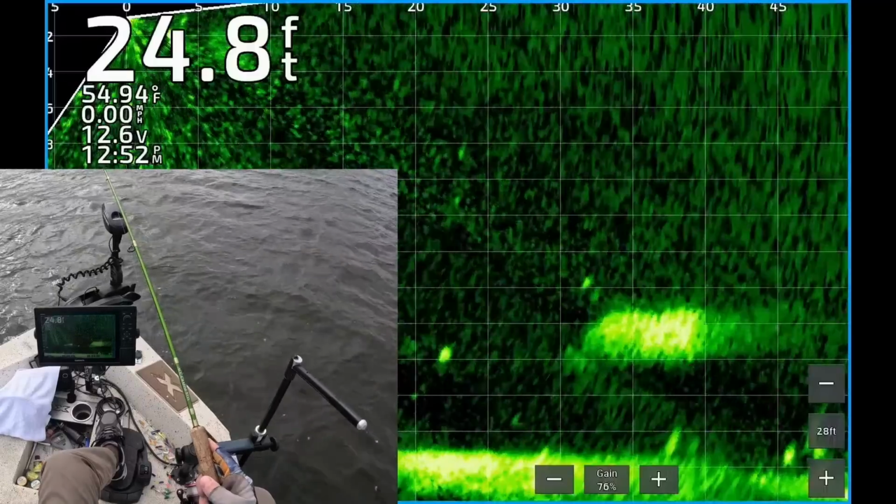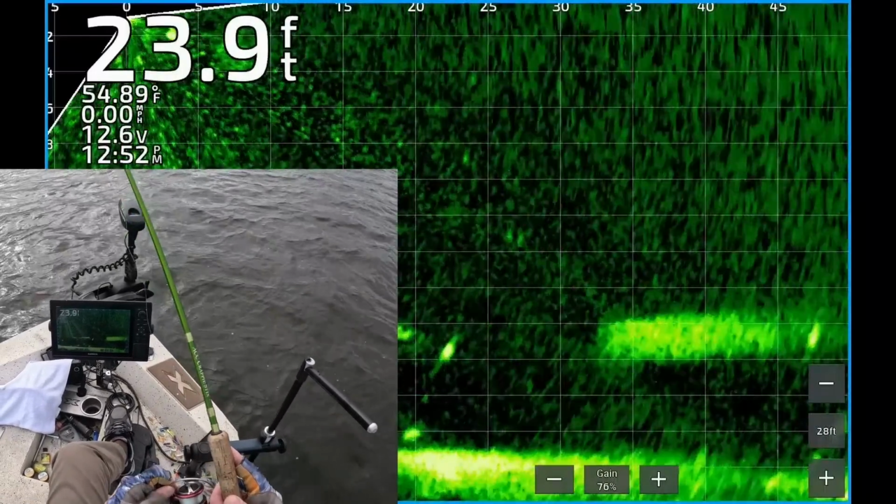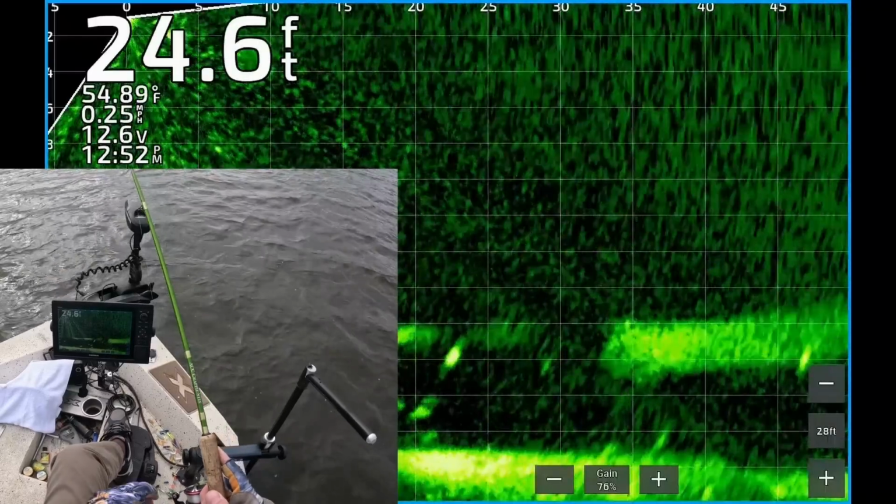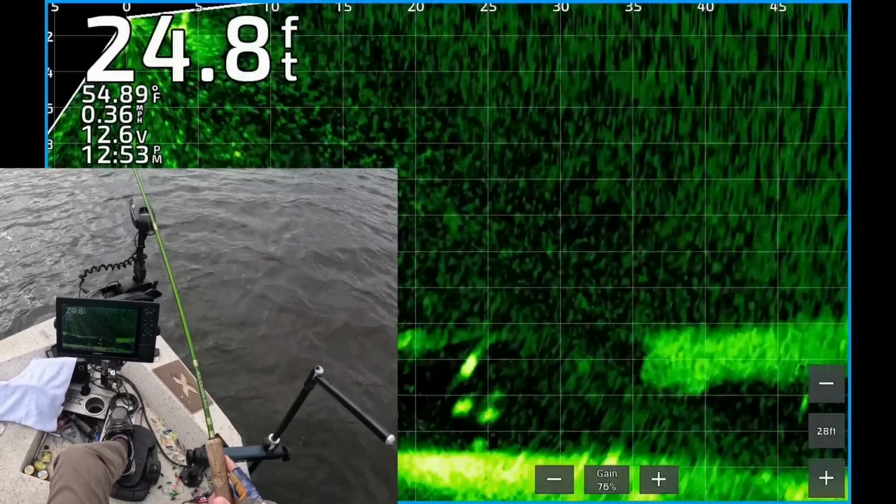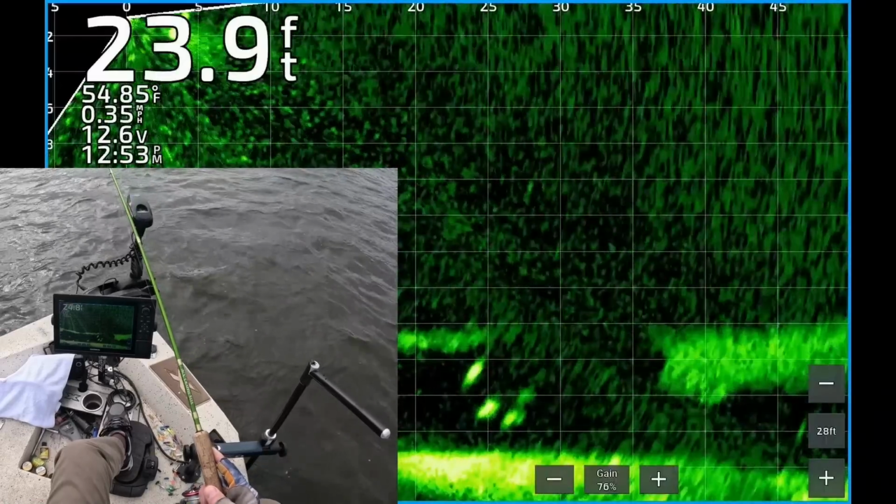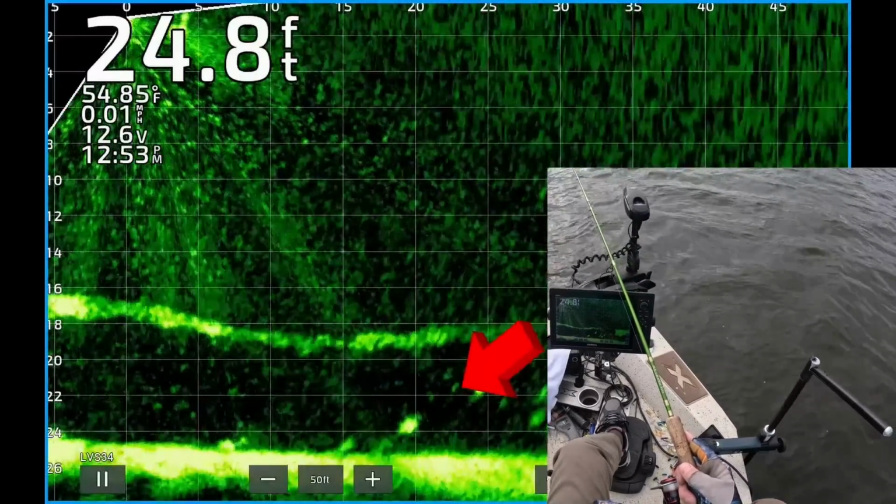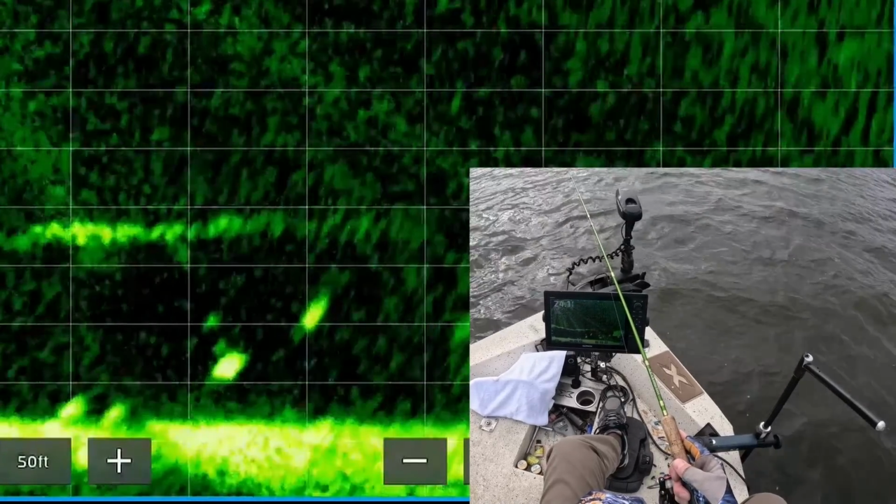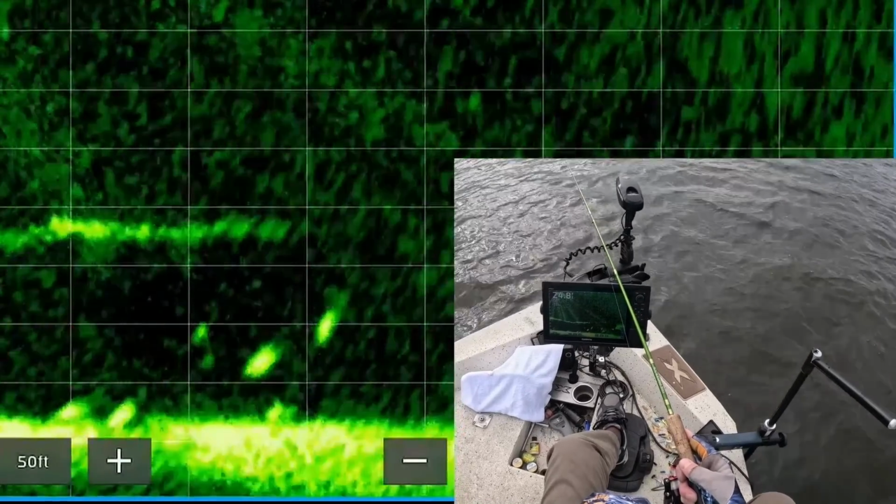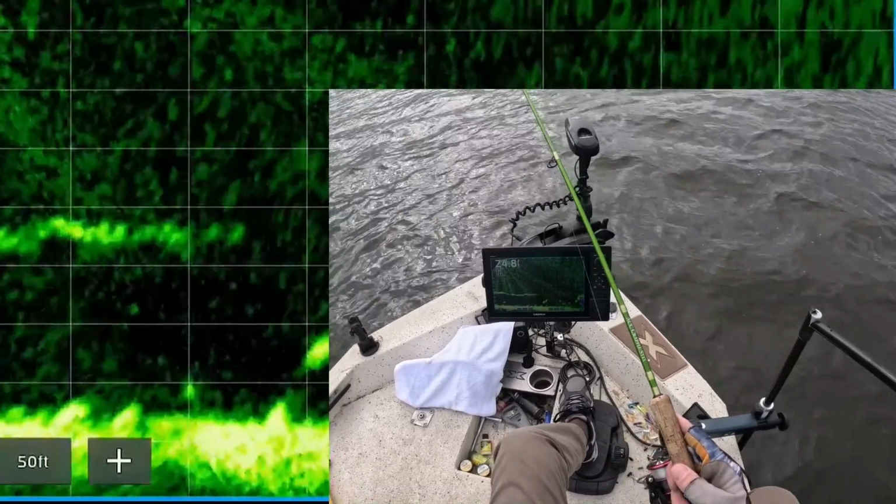Thanks for watching. There's my jig about 30 feet from the boat. There you see a nice fish about 20 feet deep. See my jig dropping right down to it. That looks like a good fish. But he wasn't interested. But there's another fish on the bottom right there. Just jigged it right above it. That was another good fish. Man, he wasn't interested. So I started dragging the bottom.